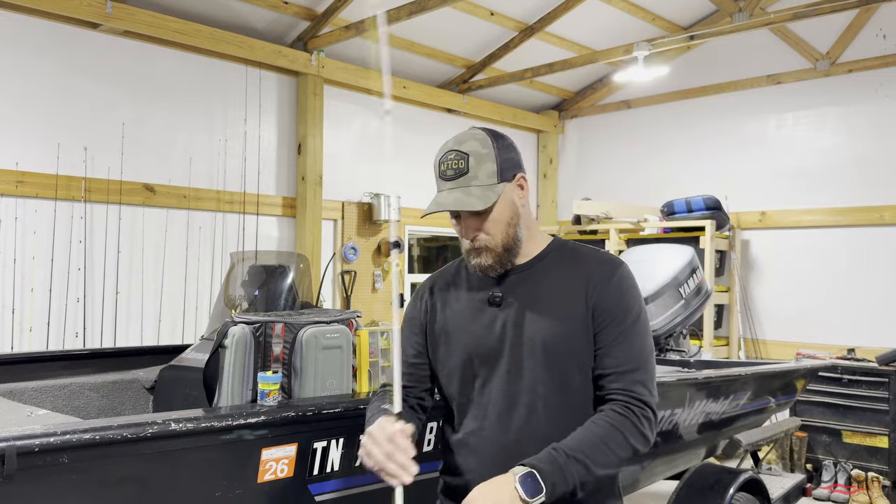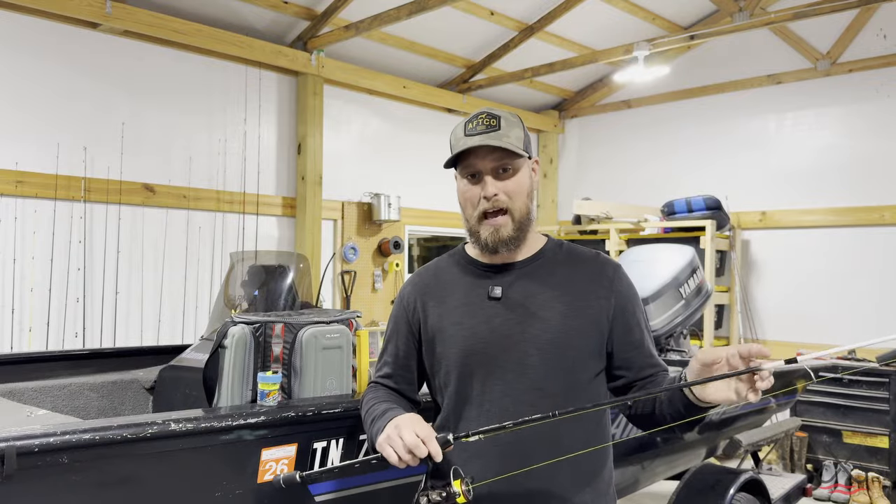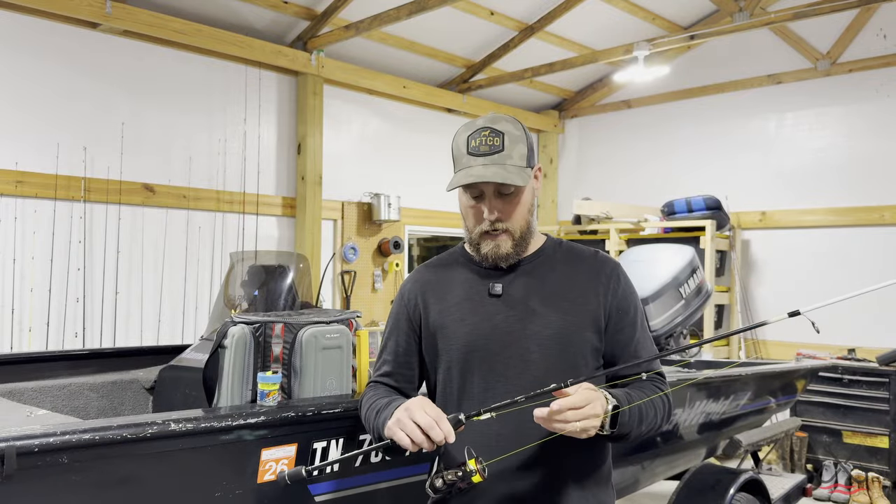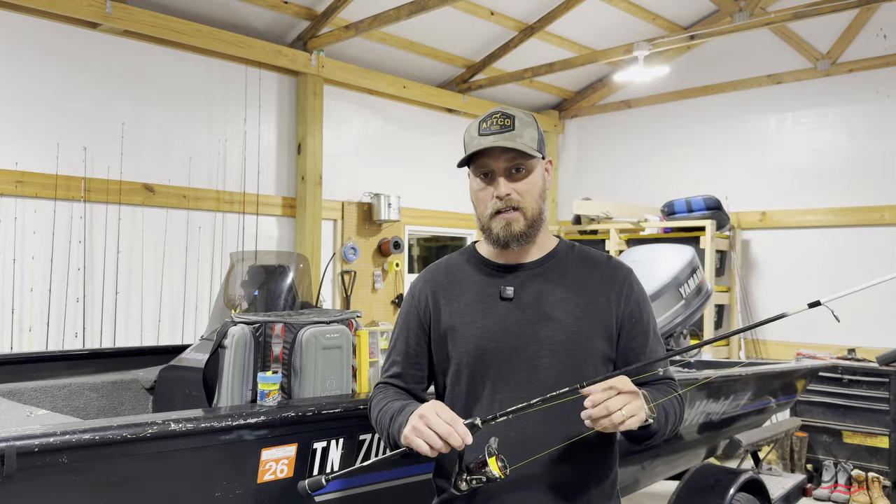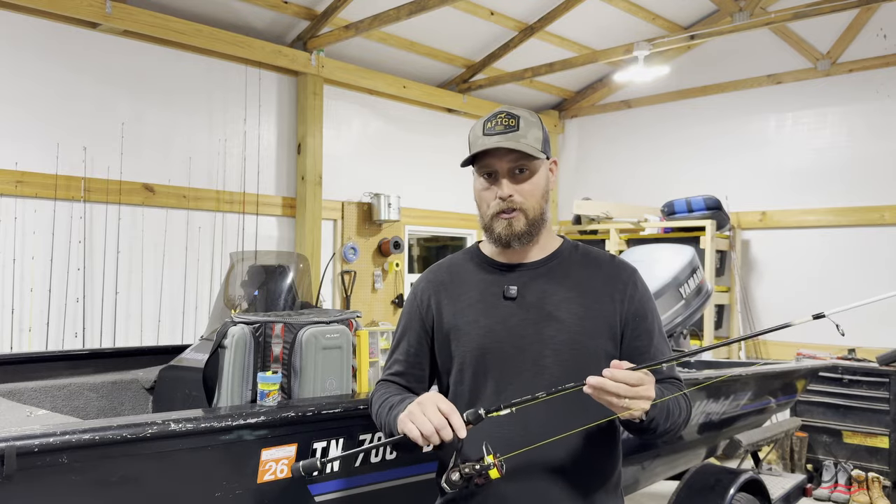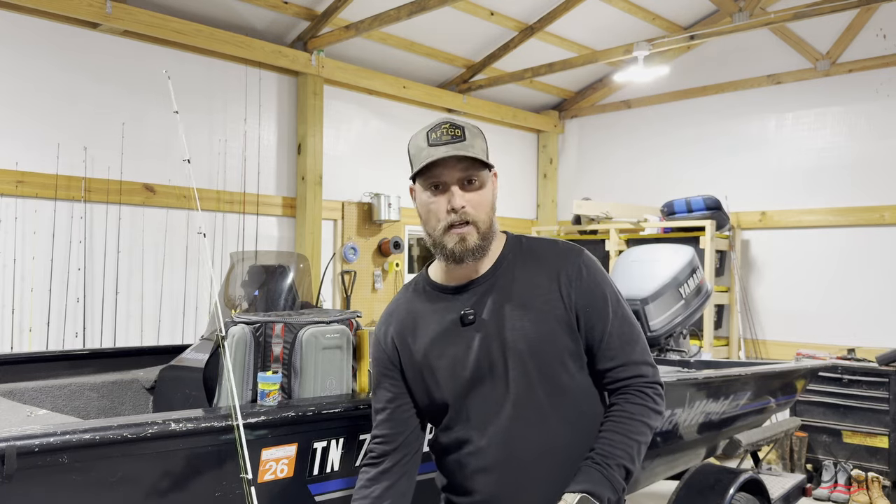As far as rod and reel, I was using a 7-foot Denali rod. It's medium action with a really fast tip. And I paired that with a Daiwa Fuego 1000 size. And I tell you, man, I can fish with this rod and reel all day long. It's super comfortable. But man, I had a really great time out on the water.